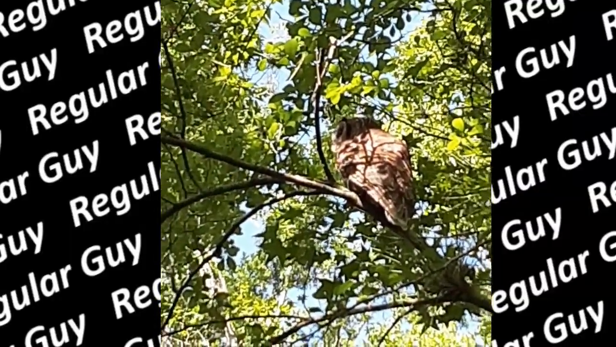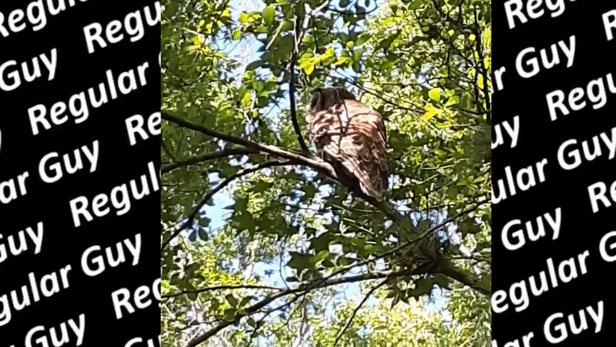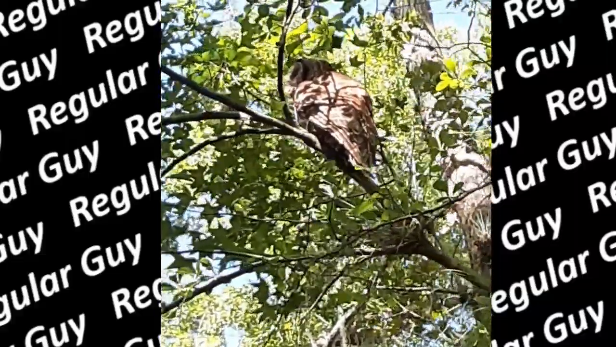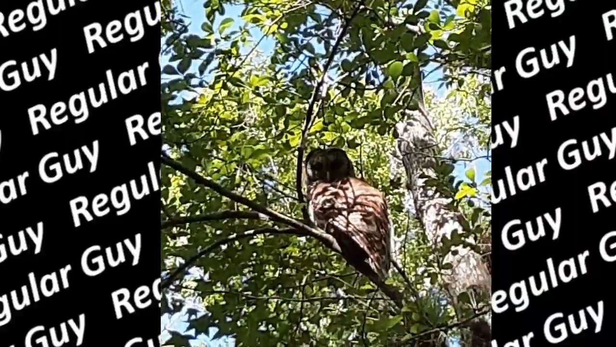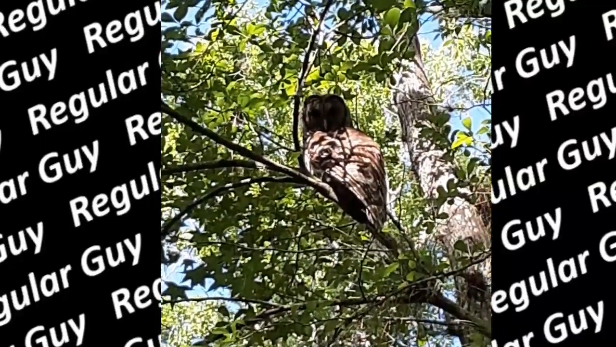Owl just flinched because there was a noise in the woods, so I don't know what that is. But yep, owl at the Black Bear Wilderness. Hello. Yep. Very cool.